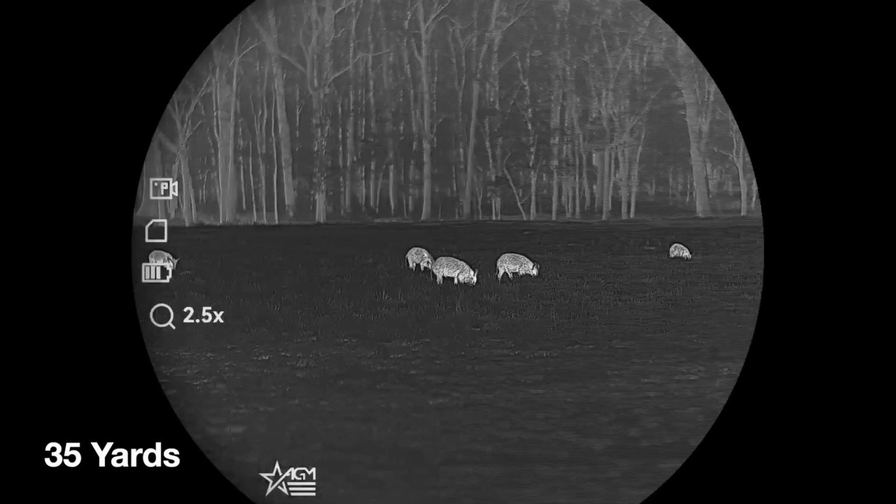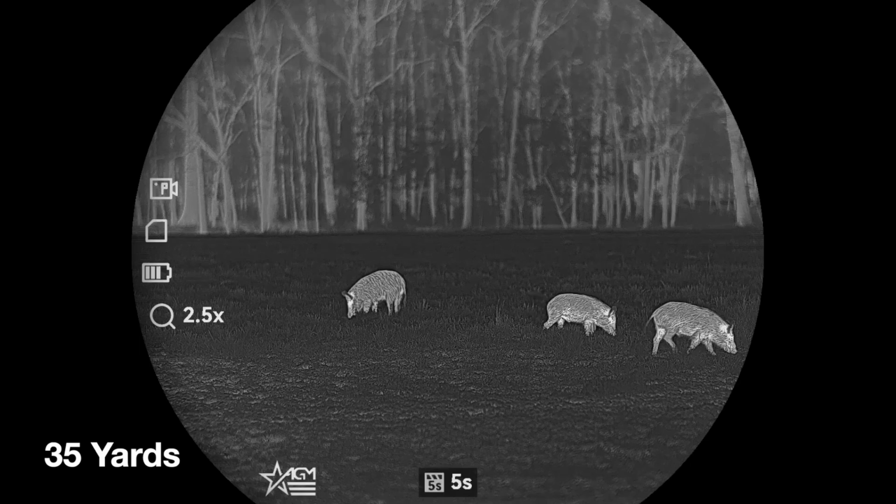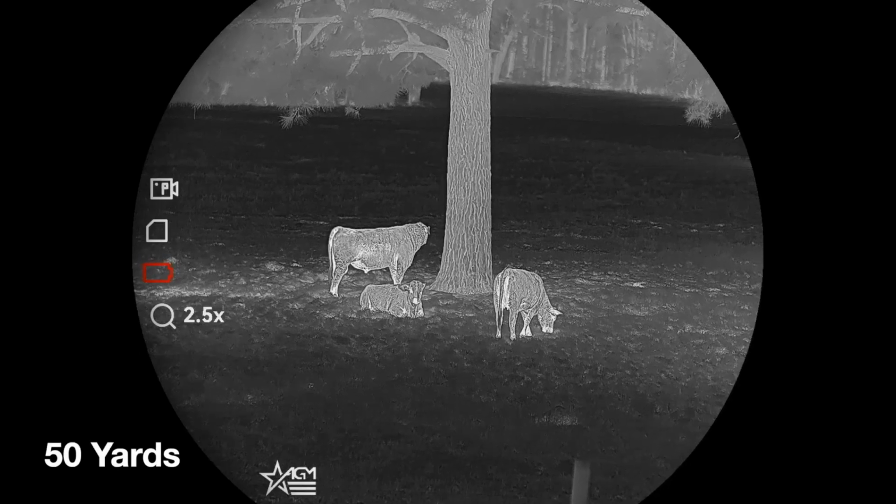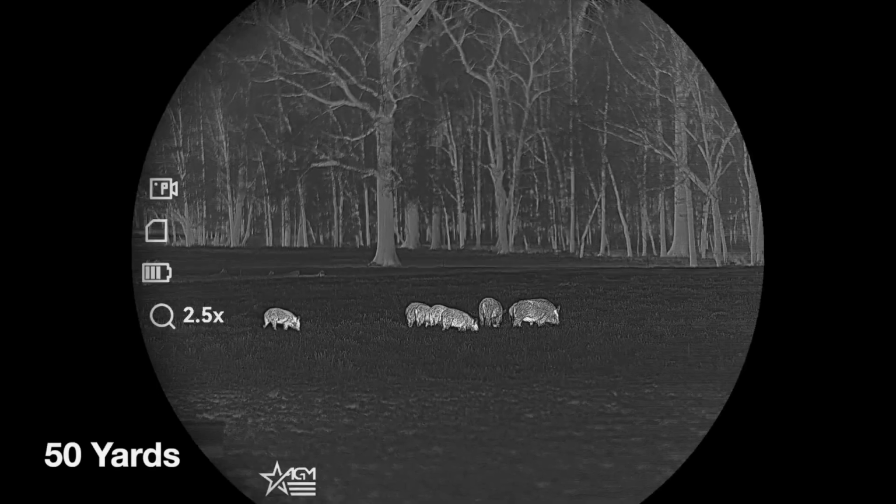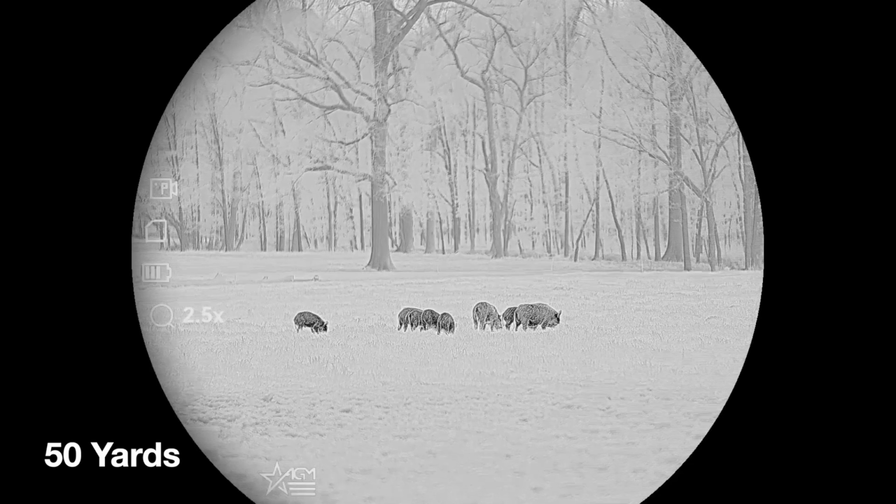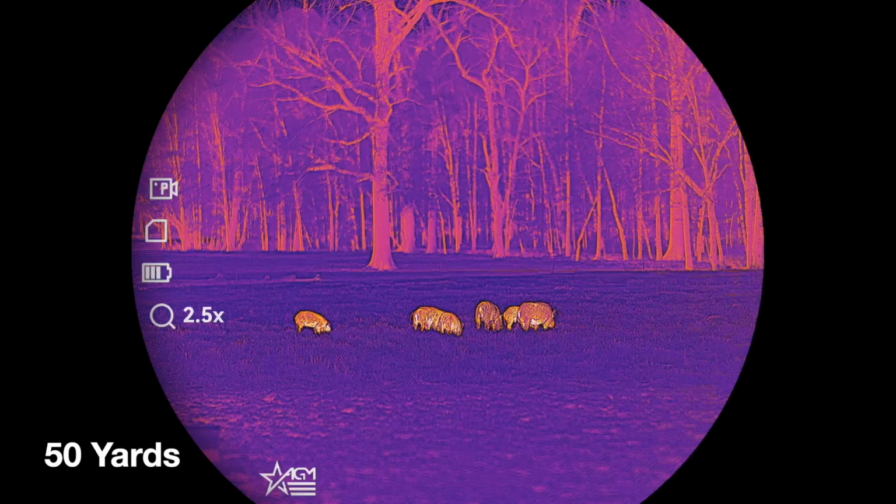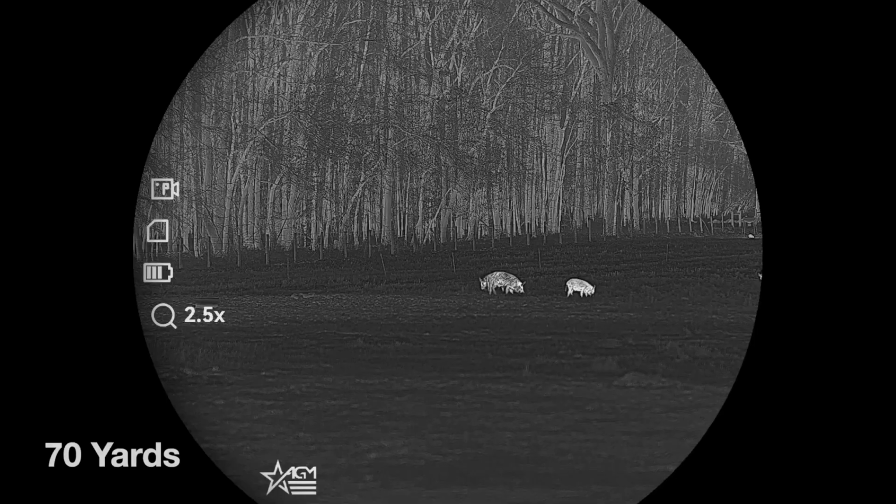But what I can test is what really matters, and that's the realistic identification range of a hog or a coyote or a deer, a small size animal that either I want to shoot or I don't want to shoot at night. What is that ID range? Hans and I talked about this, and we like to be conservative. And I'm going to conservatively say 700 to 800 yards on an animal that size in normal conditions.